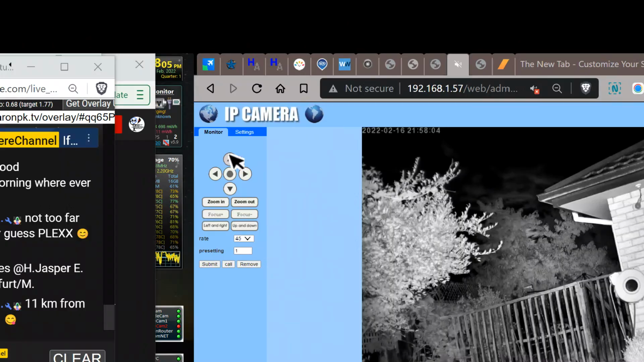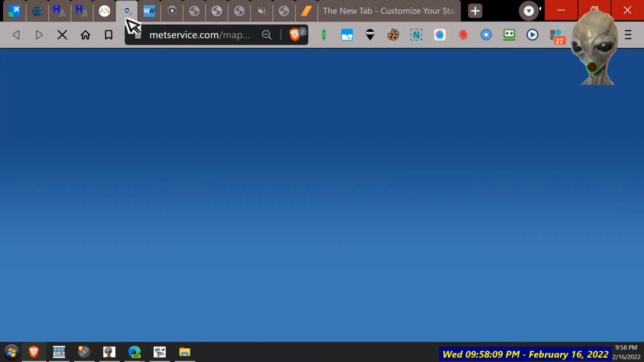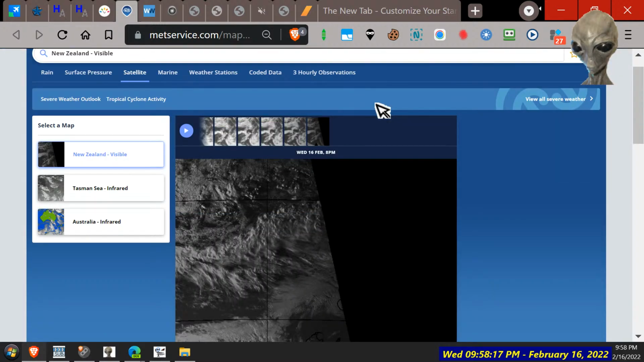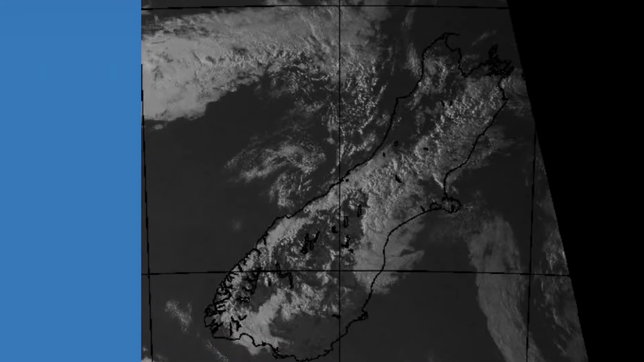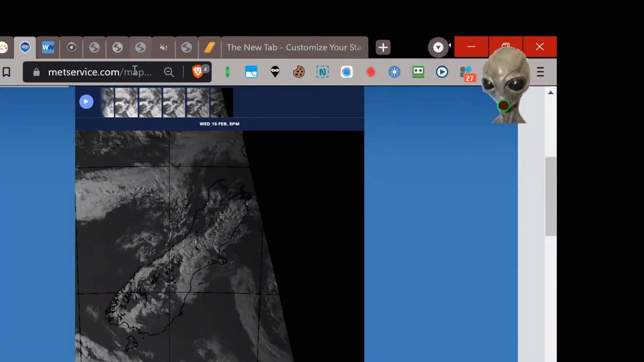Let's have a look. So we know the moon was... Let's have a look at the clouds. There's a bit of cloud there, wasn't there? We seem to get it, don't we?